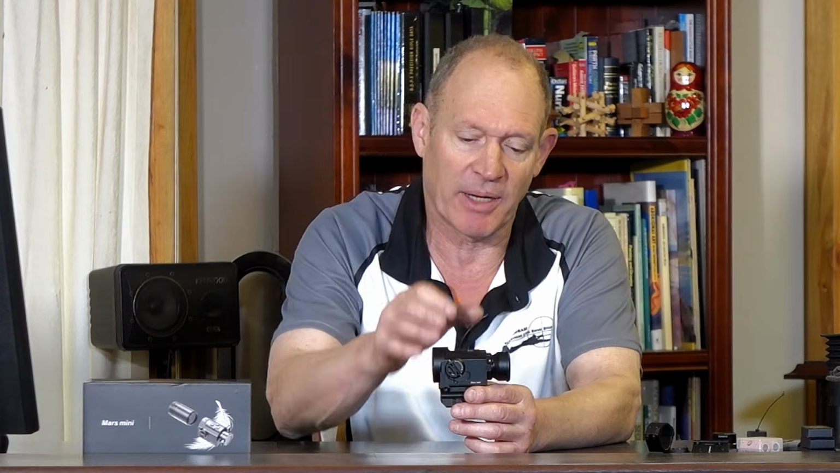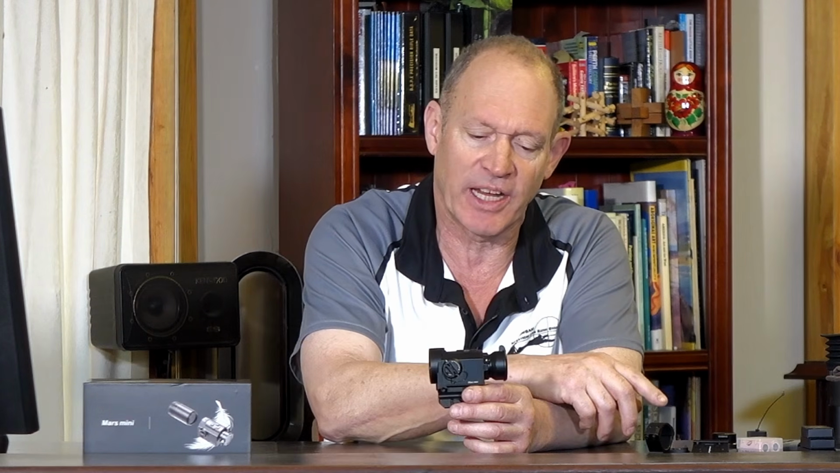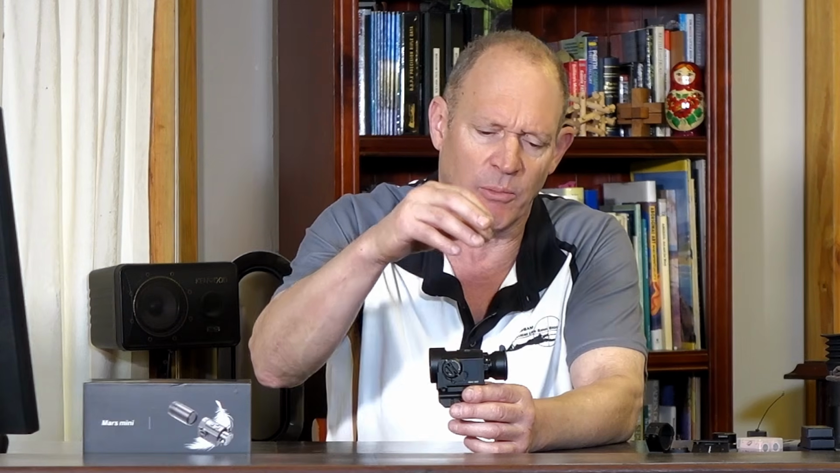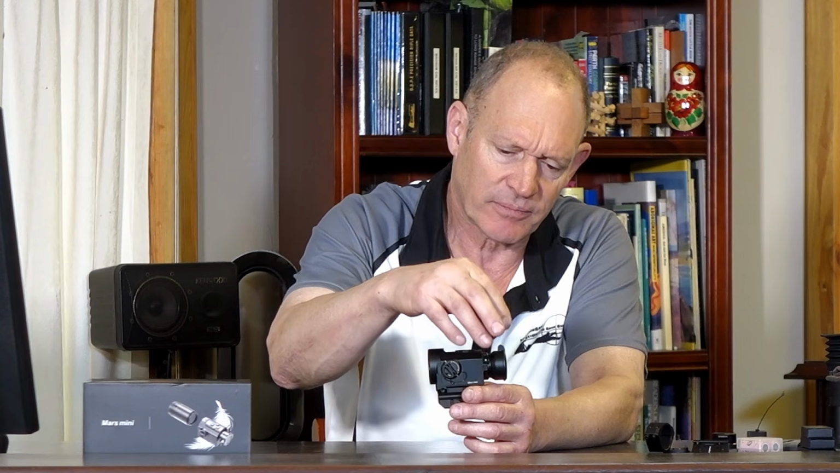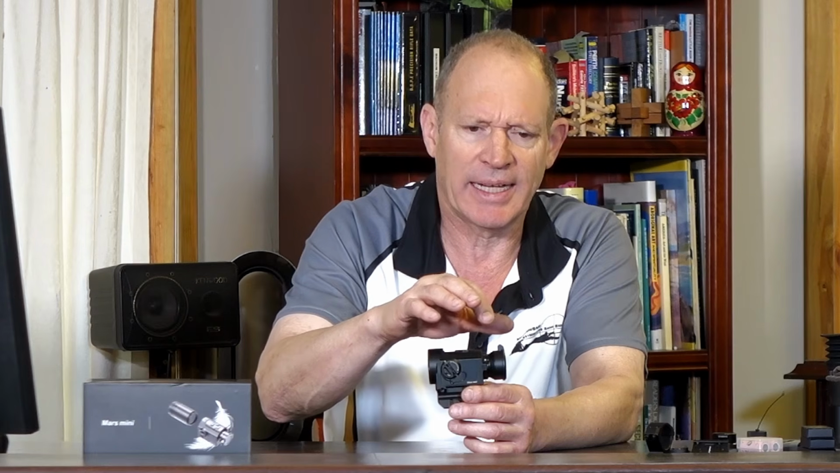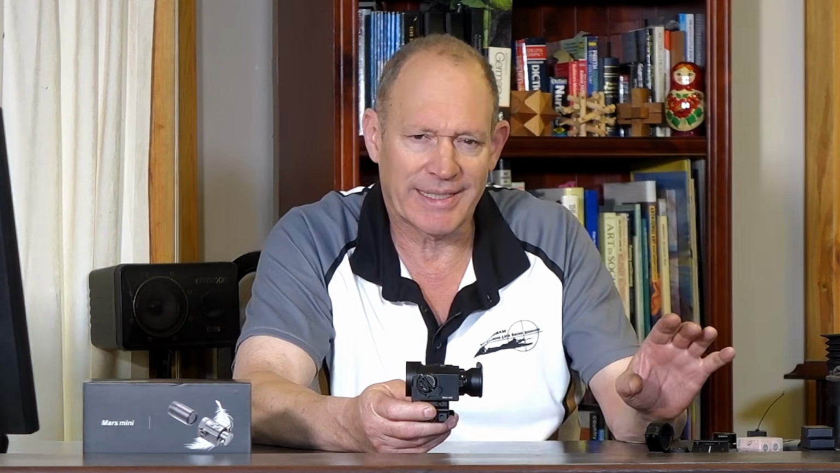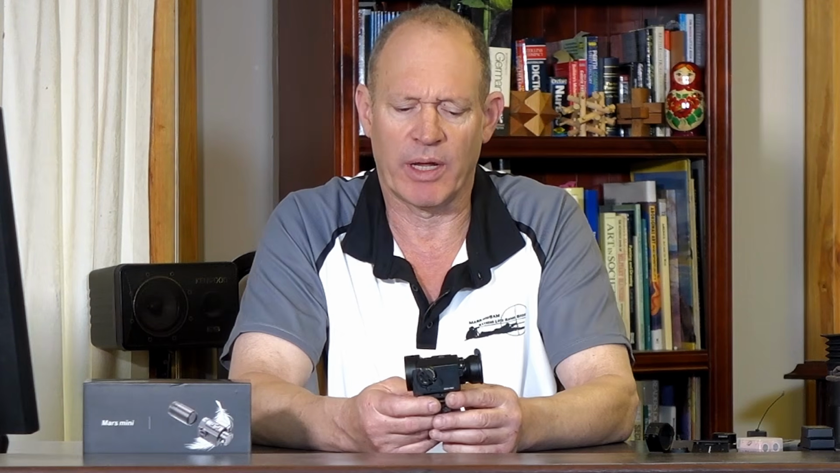This comes with the same bits and pieces. It comes with a couple of lenses. There's a 25mm and a 19mm. I think the 19mm has a slightly wider field of view, but the 25mm is slightly zoomed, slightly larger, and gives you a slightly better and less pixelated view for a little bit longer distance. This is the one that I've used all the time. It has the laser range finding on the side and has a full screen on the back.